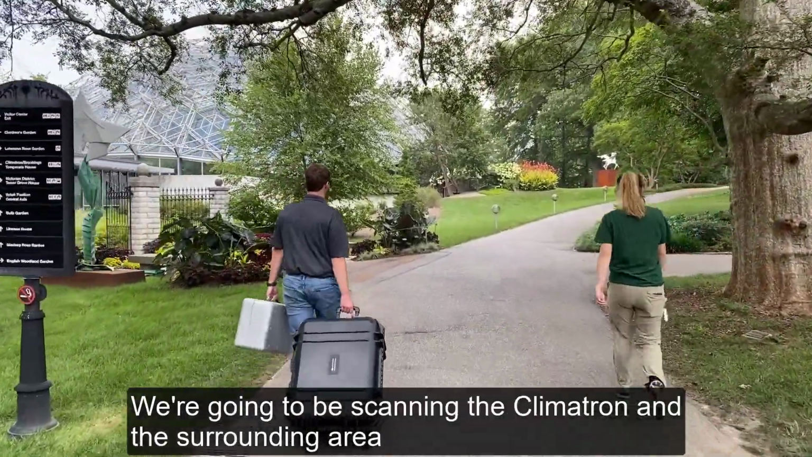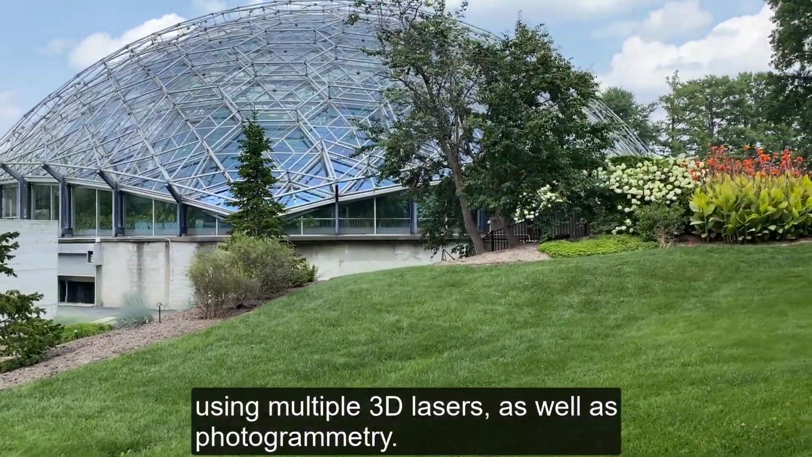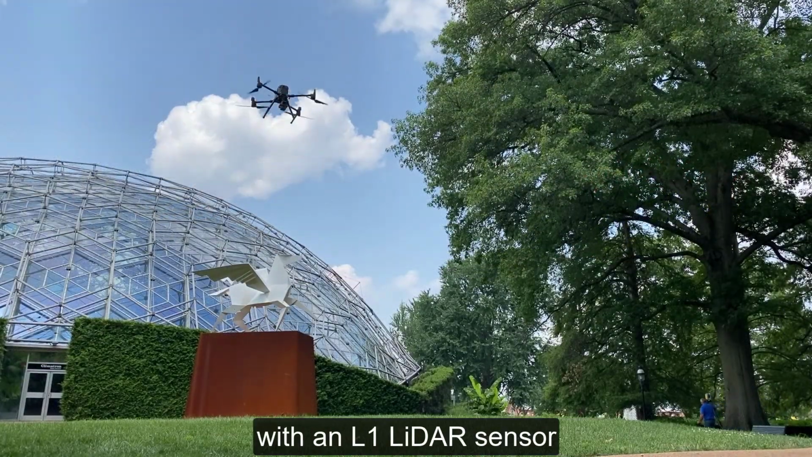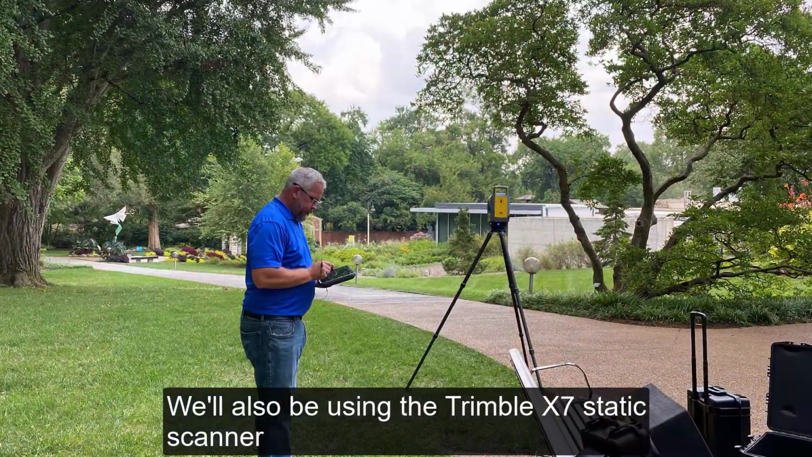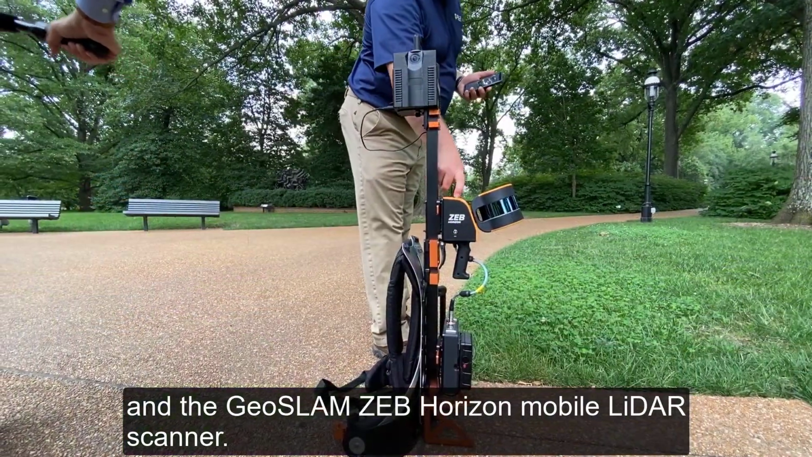We're going to be scanning the Climatron and the surrounding area using multiple 3D lasers as well as photogrammetry. We'll be using the DJI Matrice 300 with an L1 LiDAR sensor, along with the Phantom 4 and its photogrammetry sensor. We'll also be using the Trimble X7 static scanner and the GeoSLAM Zeb Horizon mobile LiDAR scanner.